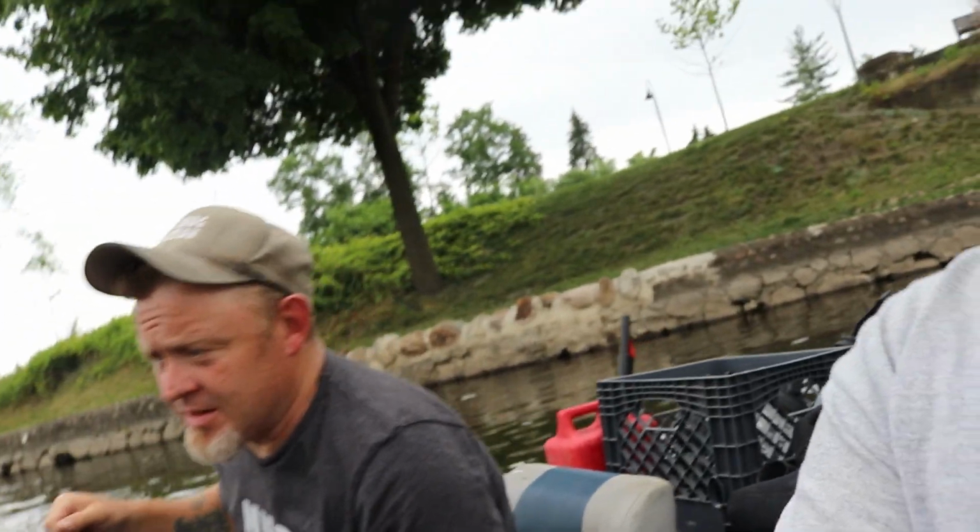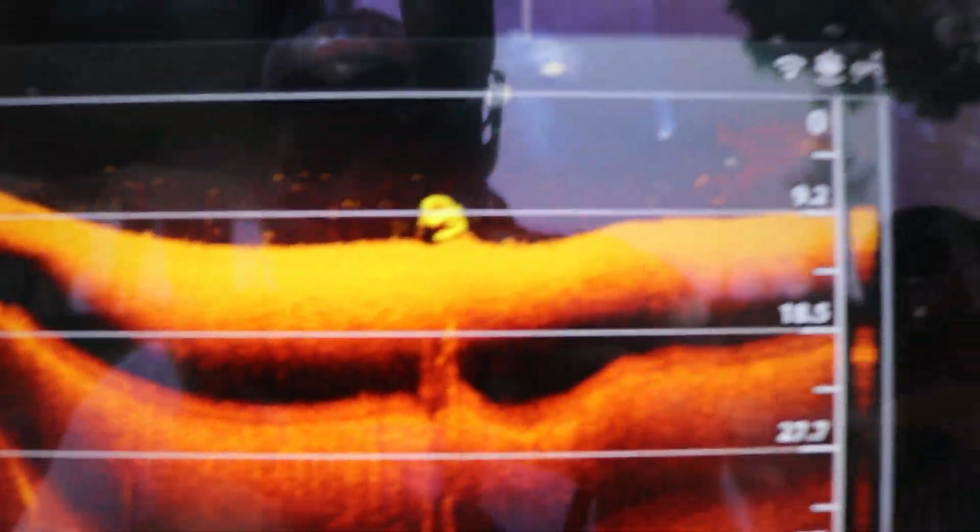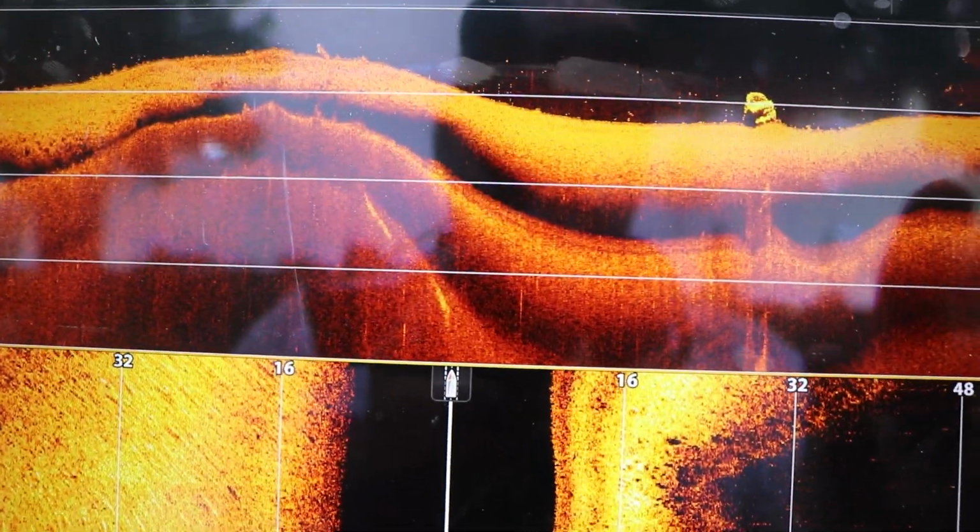Yeah, on my down imaging, you can see a better shot. That's the direct front of it. I think it's facing, you know, like, maybe like this. Because that was a really good shot. Okay. Yeah, I mean, look at that. I don't know what type it is. It's really round on the roof.